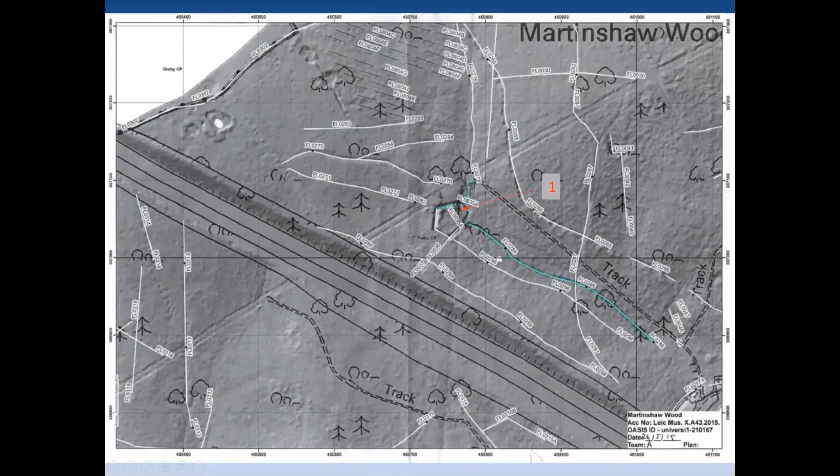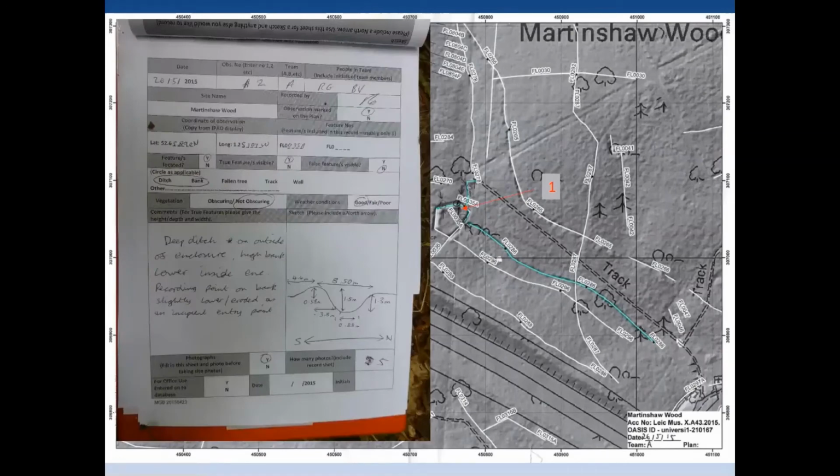And here's observation 1, and here is our record sheet. So we've got the date, the observation, who's made it, what their coordinate position is, what they think they found, a description of what they found, a sketched profile of what they found, and information on whether they've actually recorded any photographs.